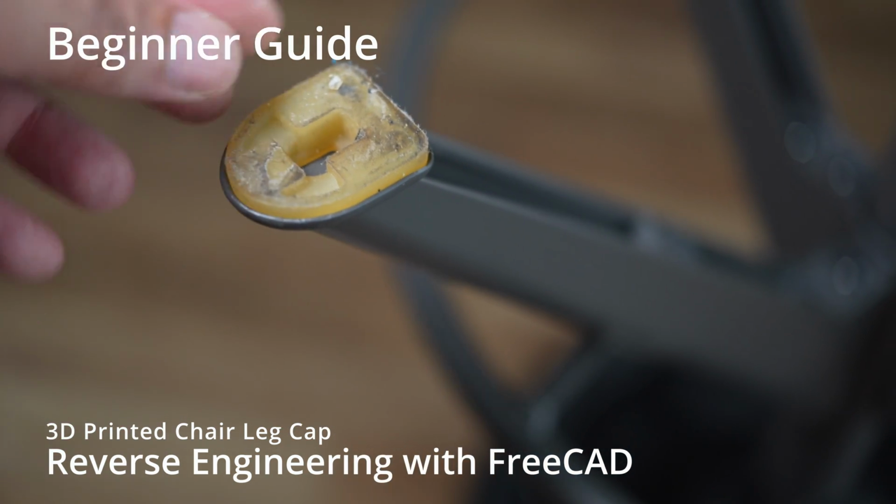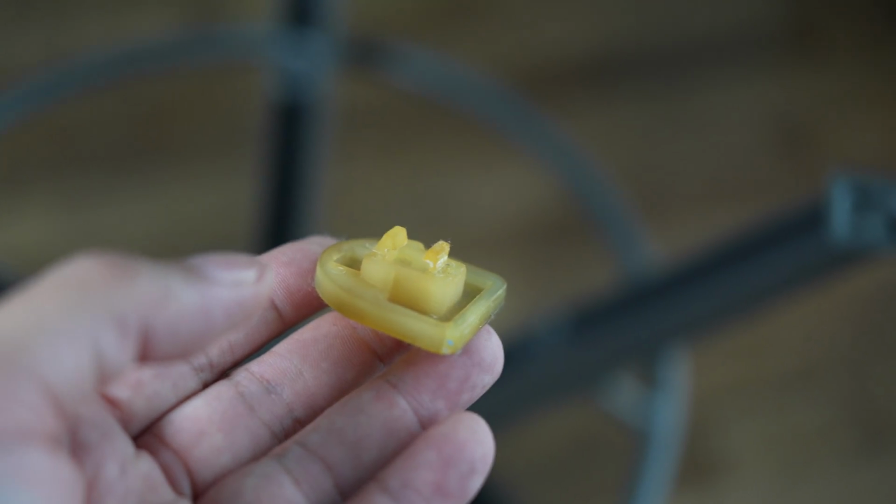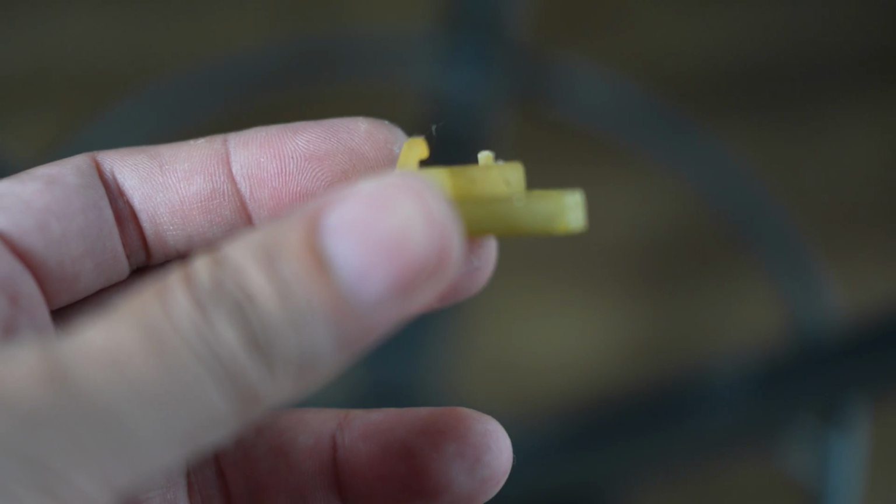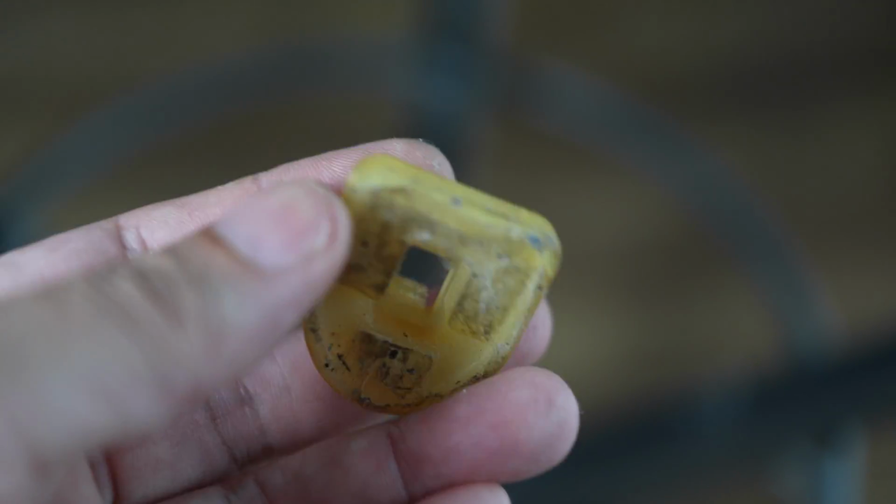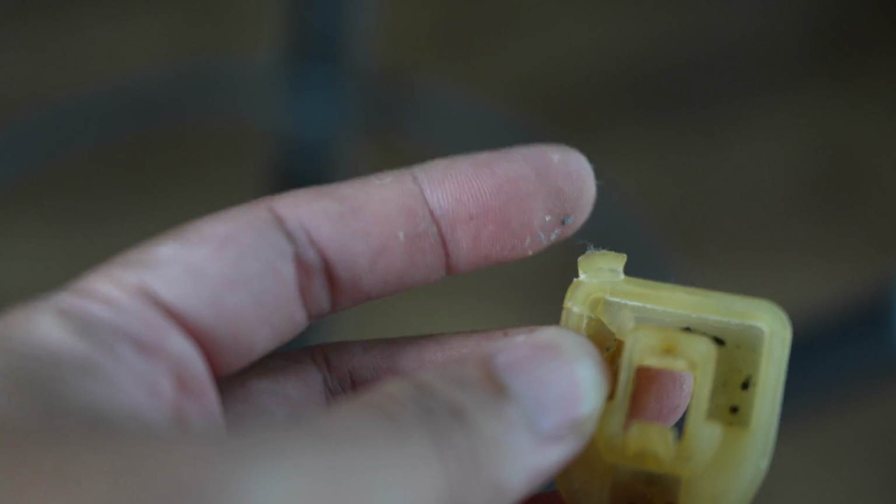The leg caps start to disintegrate. I'll try to replace this part with a 3D print. I broke one of the clips when I tried to remove this one. It's kind of sticky. I think it's made from nylon. See here, it's broken off already.